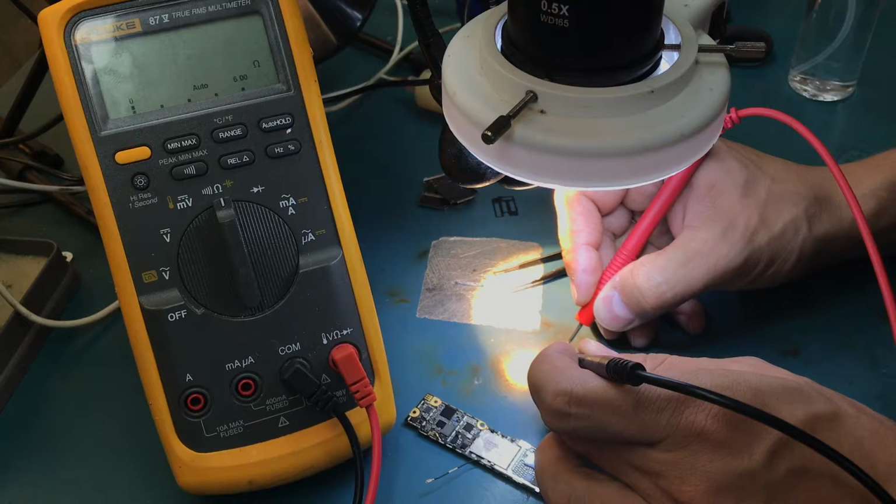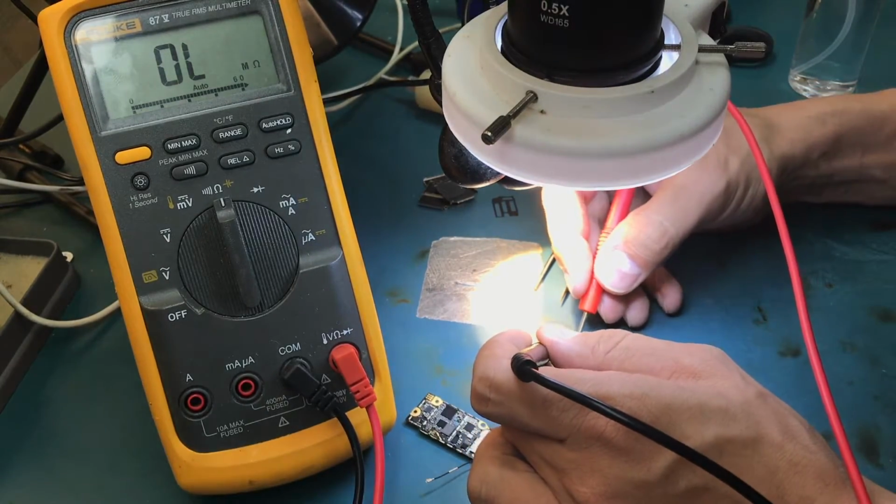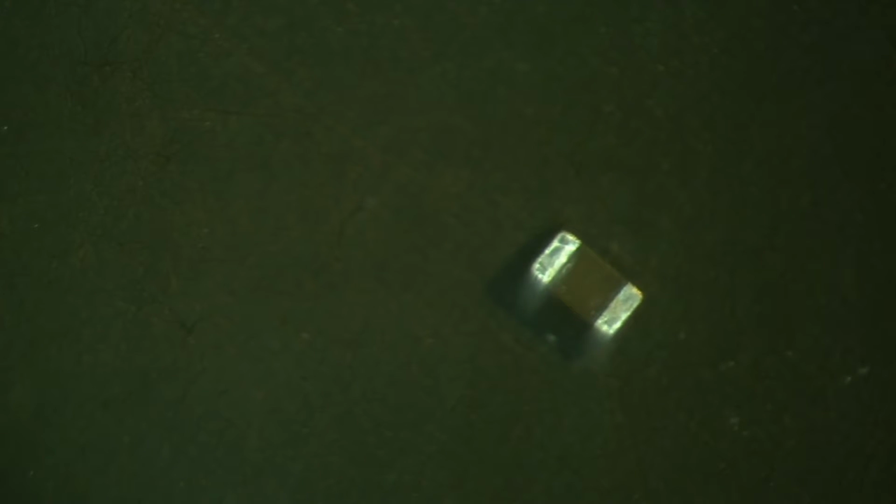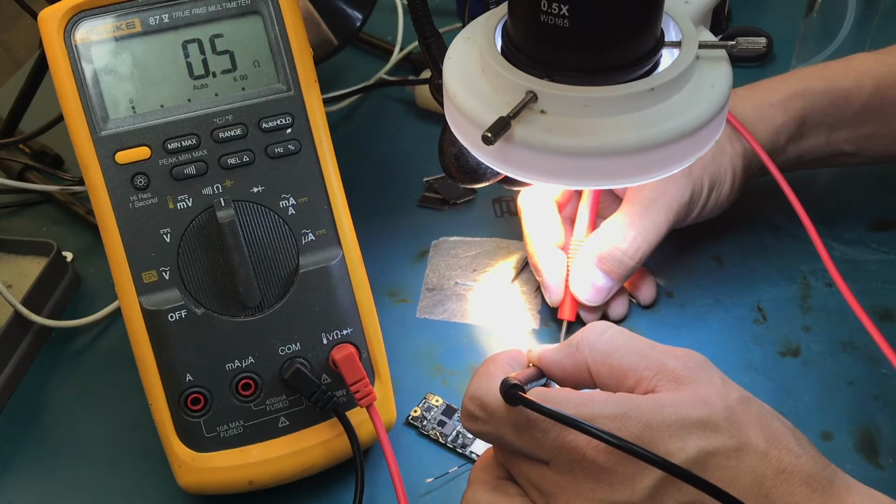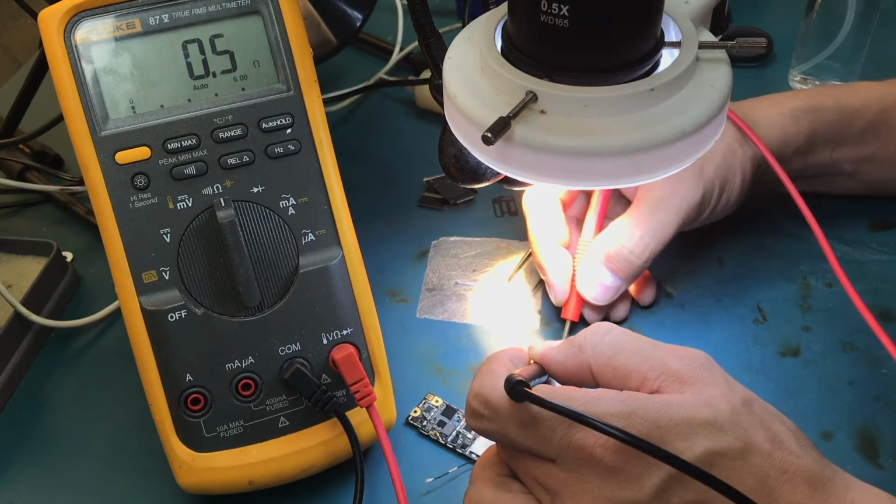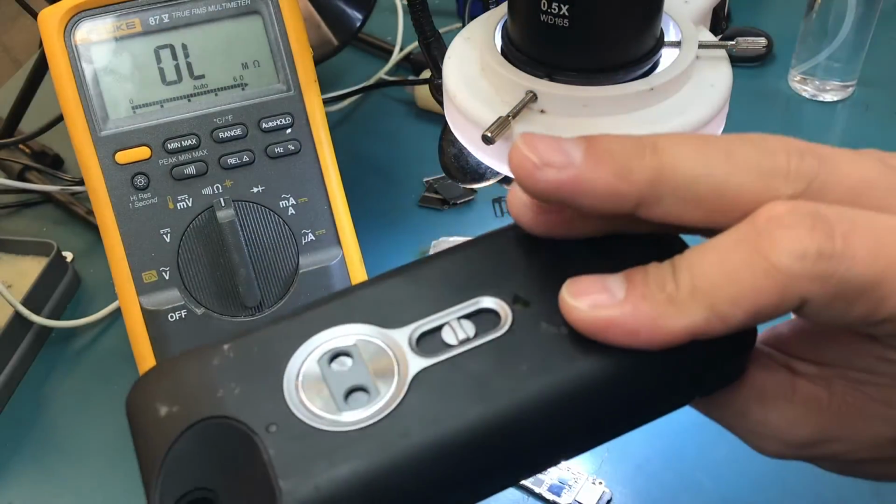Measuring that... okay, this thing, if you see, it's 0.05. So this is the V2, all right?